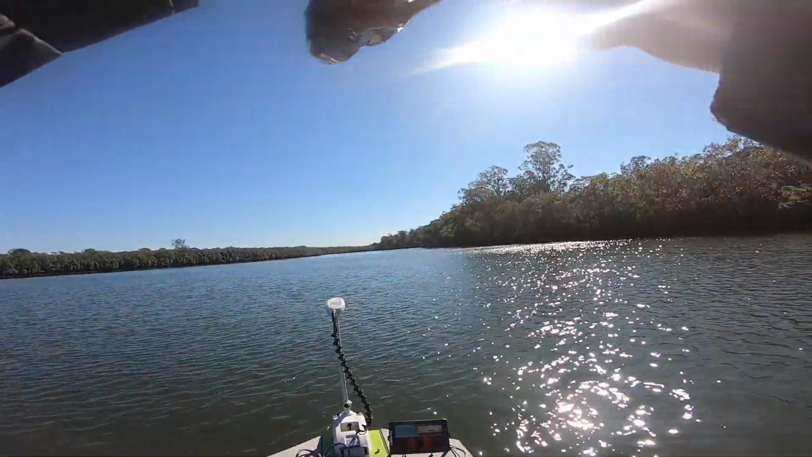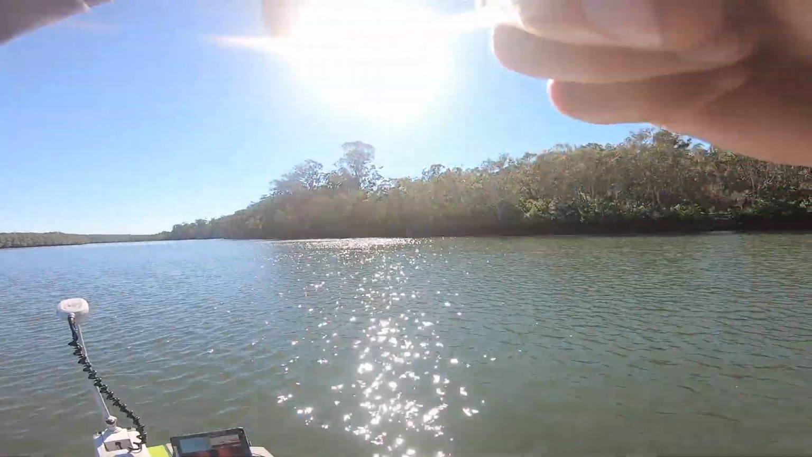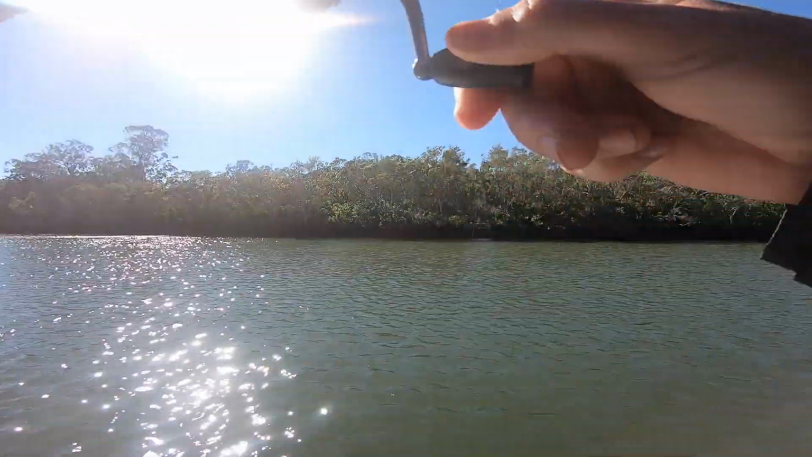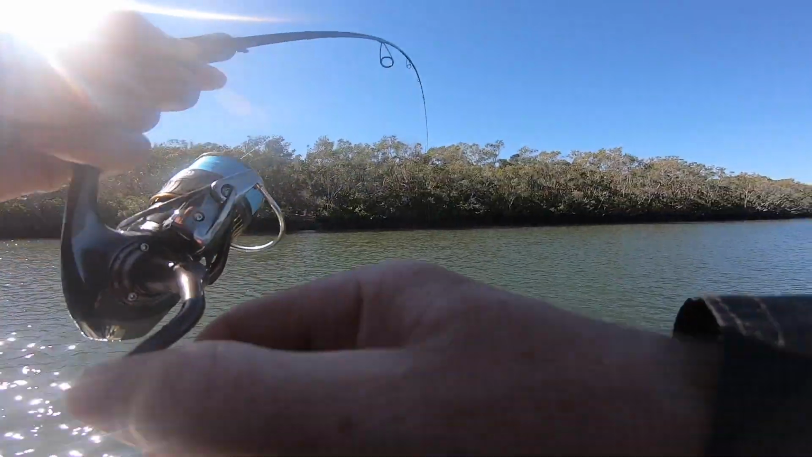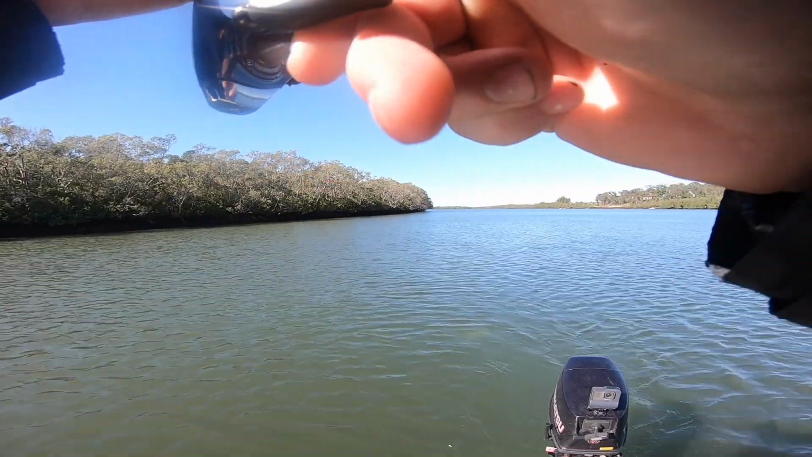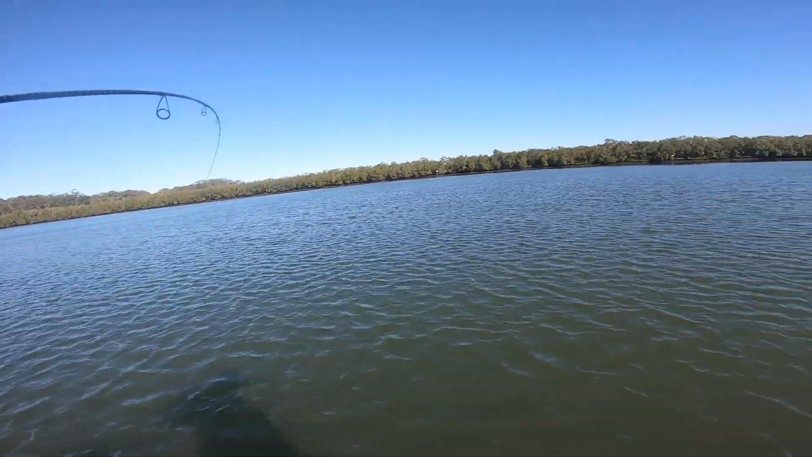Yes. Oh, that's a good, that might be a trev, I reckon. Just found a whole school of bait on the sounder, just completely by random. Oh, it's a good trev too. There we go. Oh, he wants to go.